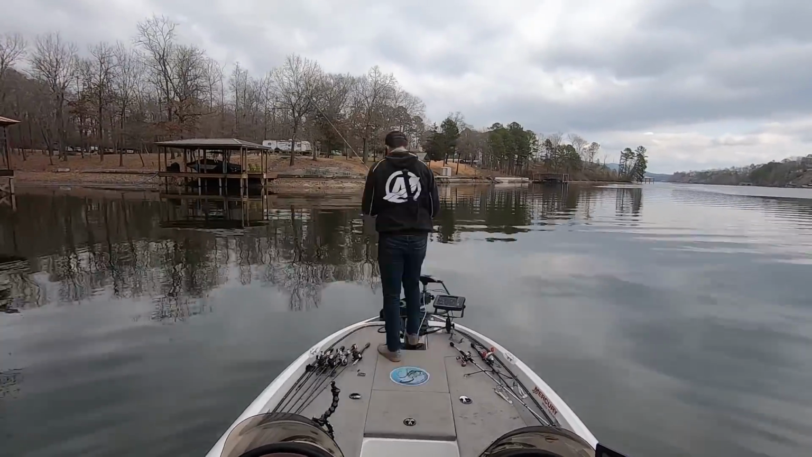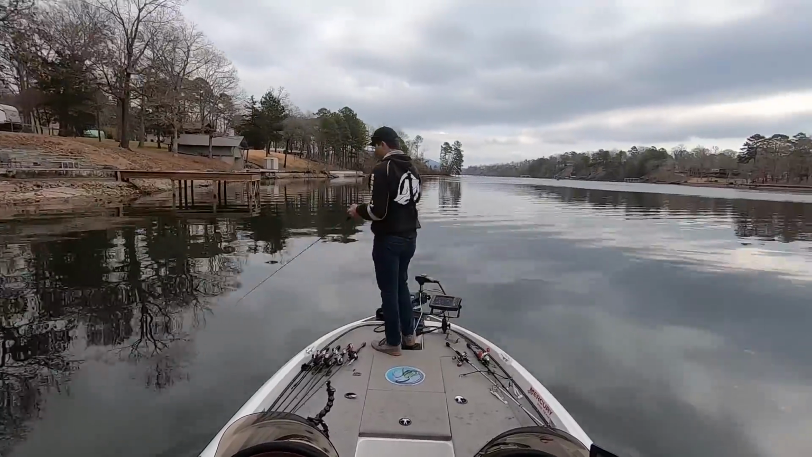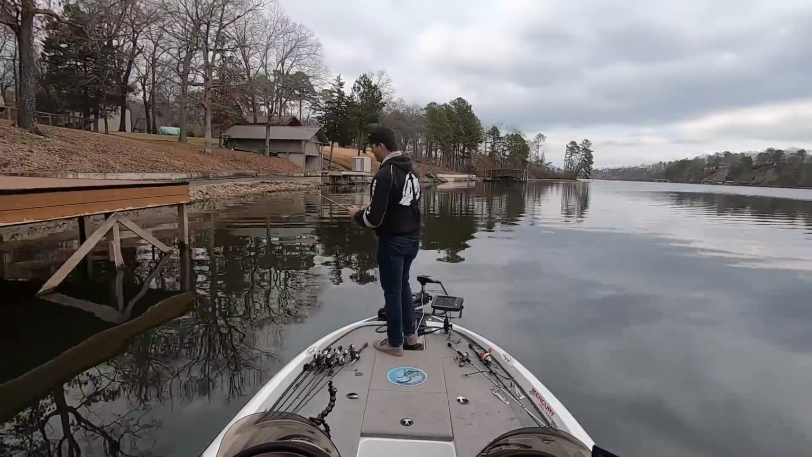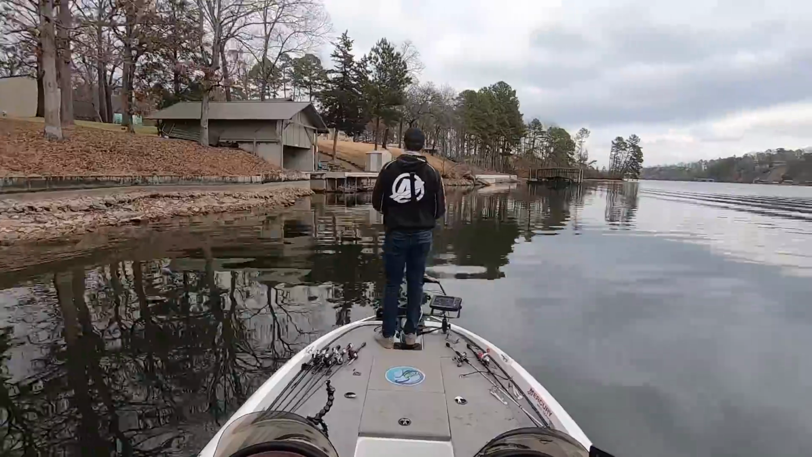I had been fishing up shallow now for about 2 hours. And at the beginning of the day, I kind of gave myself a timeline. I said, if I don't have my limit after 2 hours of fishing up shallow, I'm going to abandon the shallow pattern and head offshore regardless of how many fish I have.